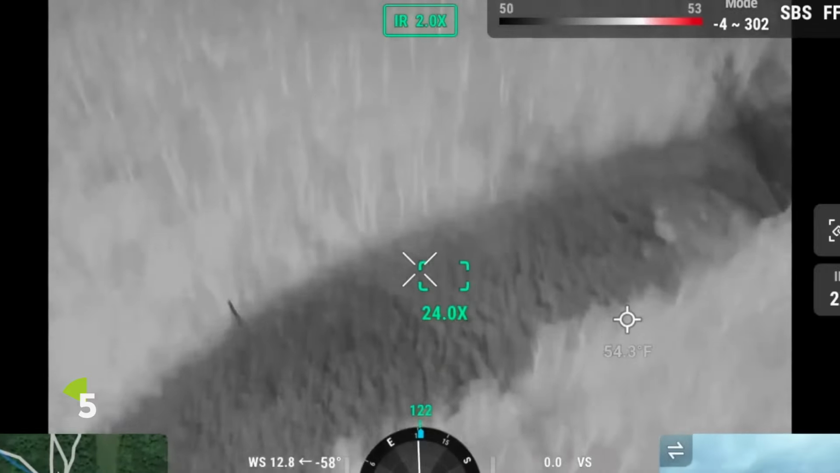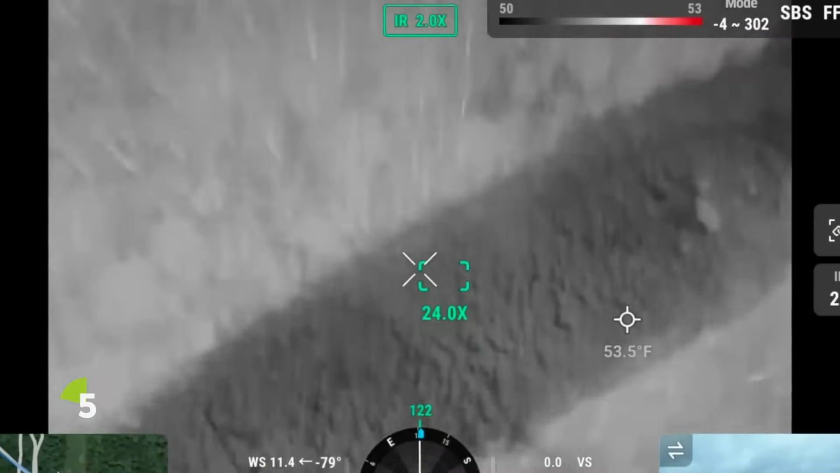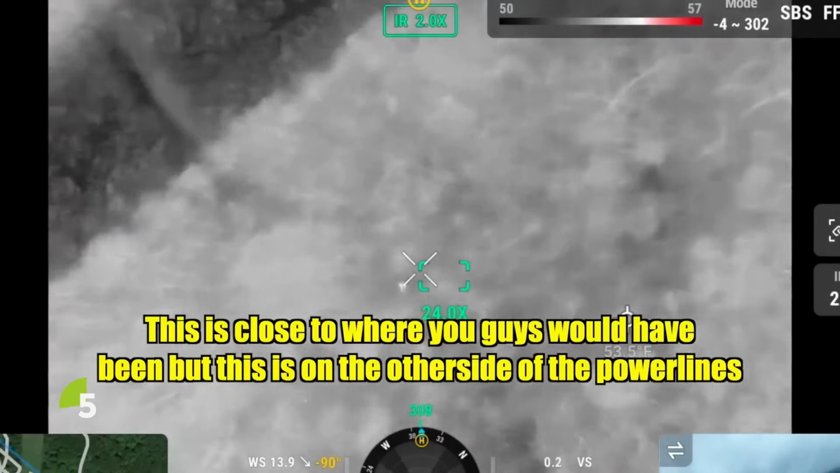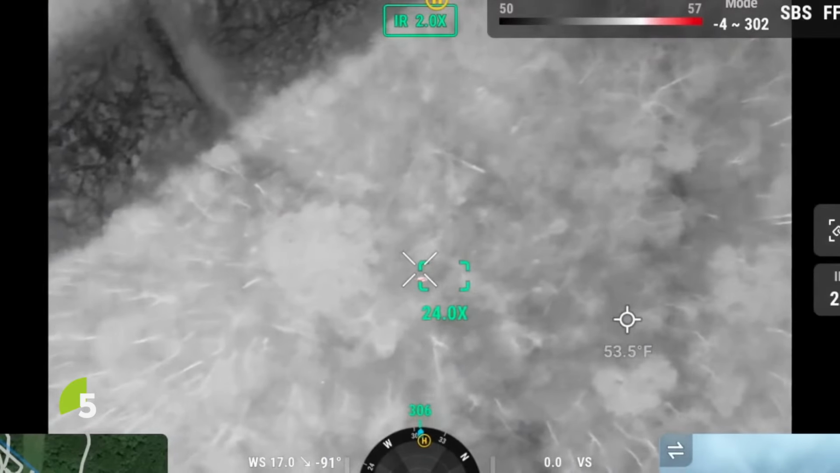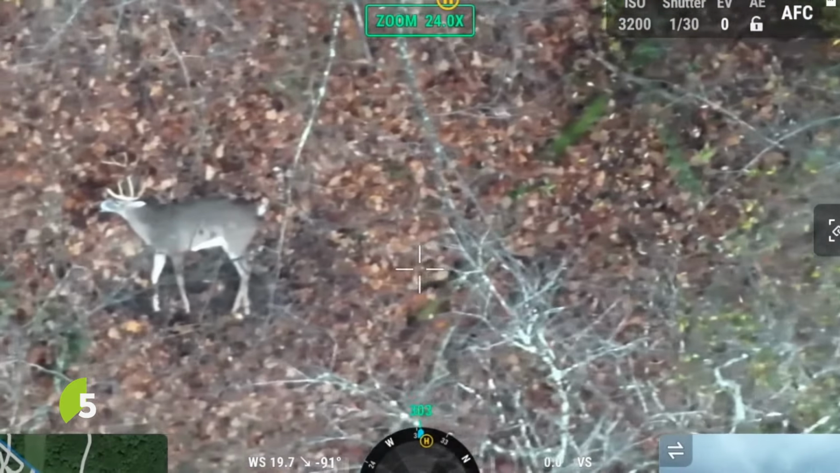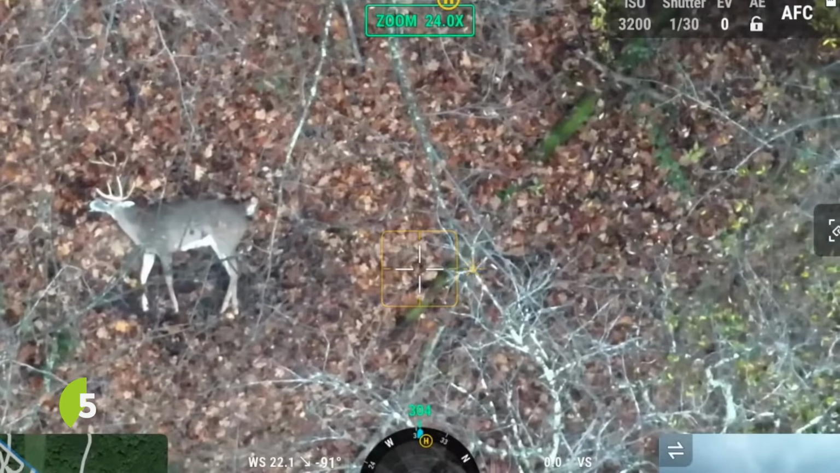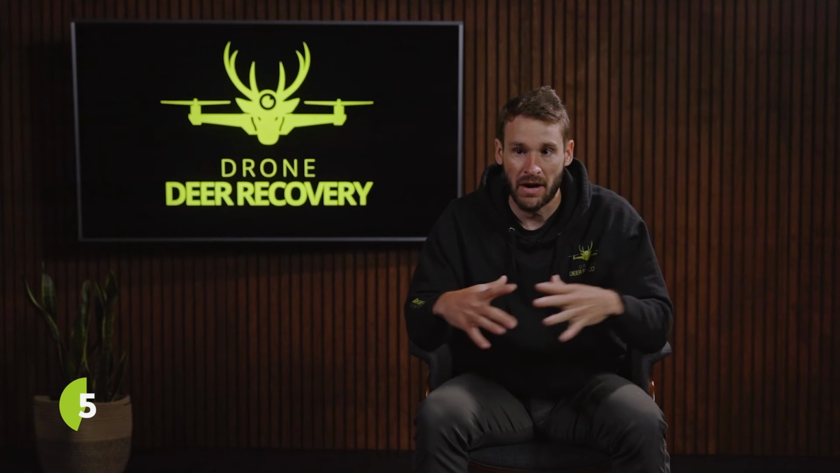We were looking, searching. I was canvassing the area. I knew that we were gonna find it because the thermals were great. Finally, I told the hunter, you know what? We have to go across the power line. I feel like the deer crossed over and is on the other side of the power line. As soon as I did that, within moments, I was able to find that carcass. Get out of here. Really nice buck.